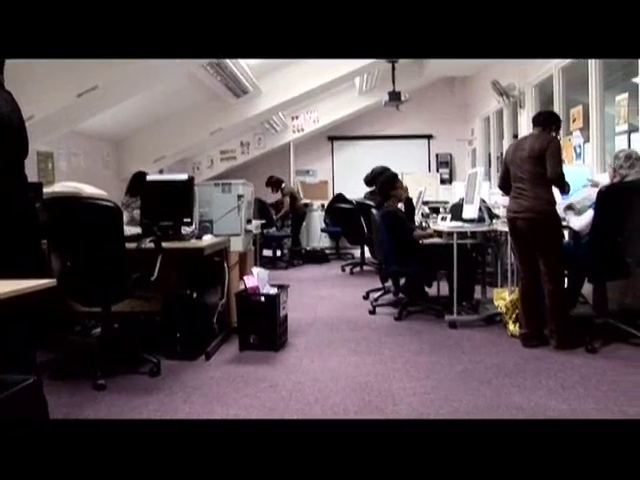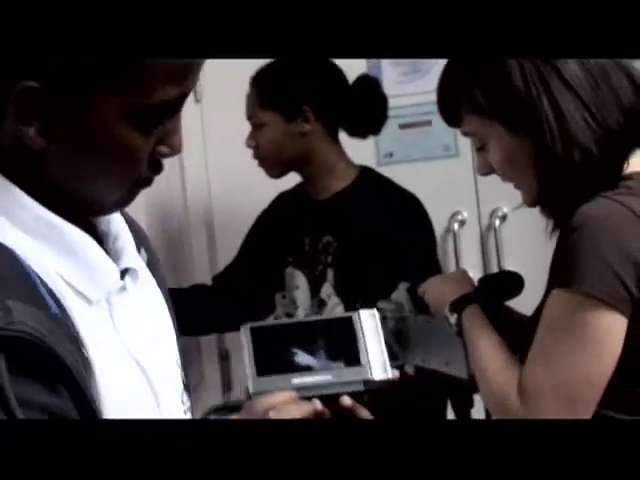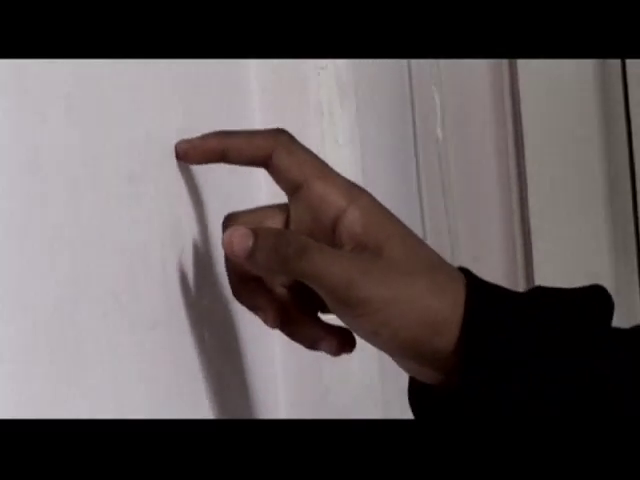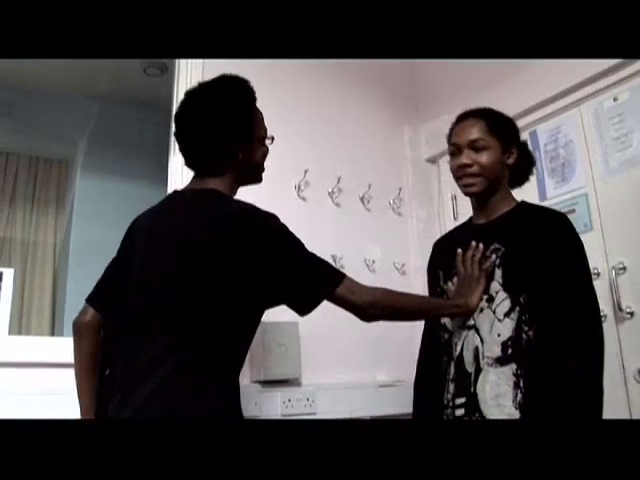In the second workshop with the young people, I spent some time with them working with the thermal imaging camera, introducing it to them and showing them what it was capable of. I asked them to come up with some scenarios that I could film so that they could understand the potential of this piece of equipment. And it was really exciting. They were so imaginative with the kinds of situations that they wanted me to film.